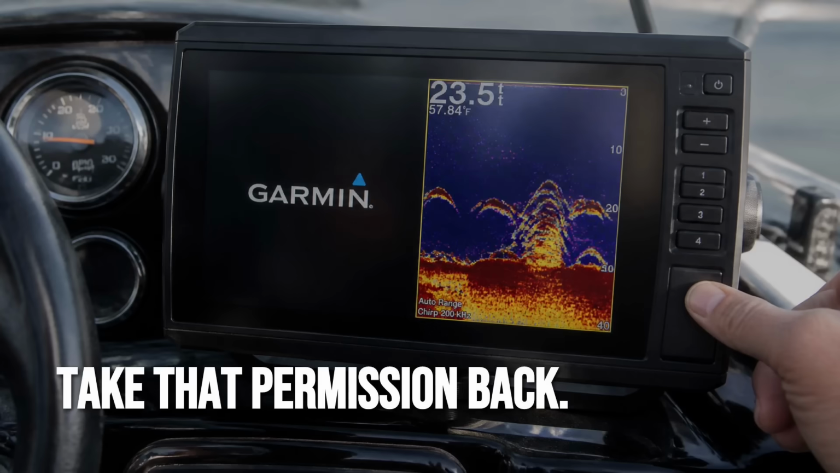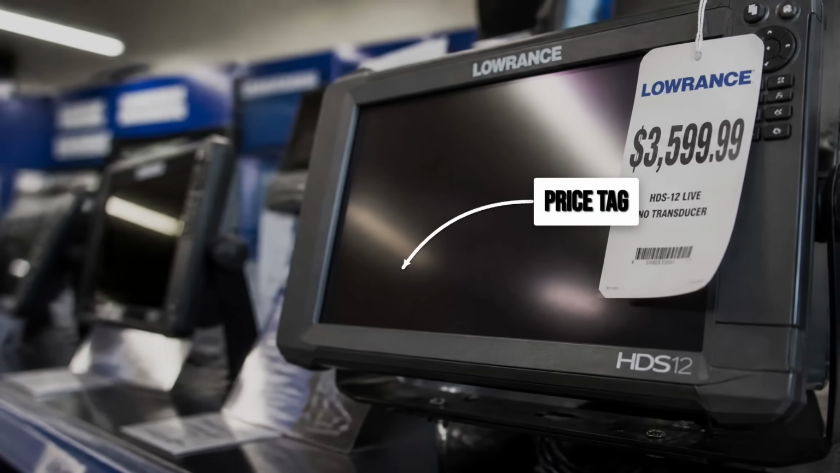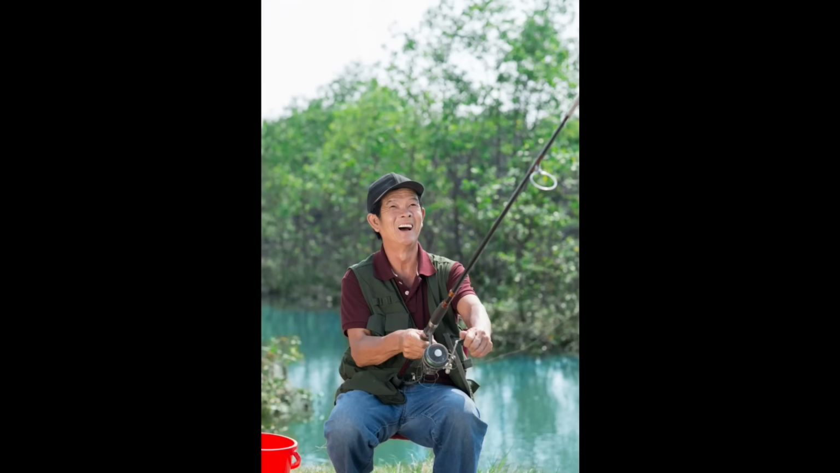Take that permission back. Read the raw screen, trust the flat dashes, respect the thermocline, and stop paying a premium for a logo when the real upgrade is 30 seconds inside a settings menu. You already own the unit that catches more fish. You just have to let it show you.